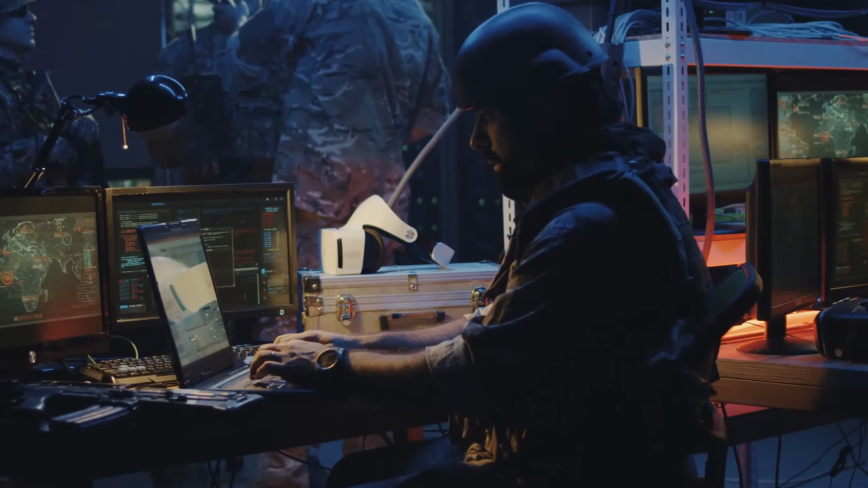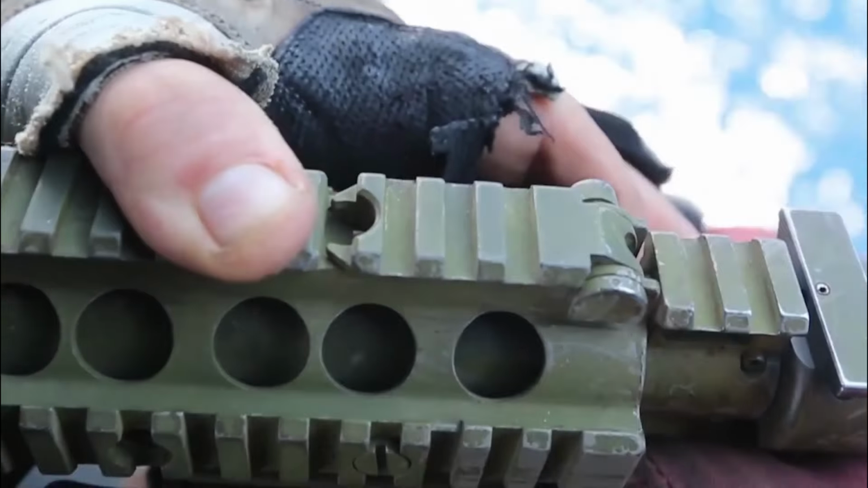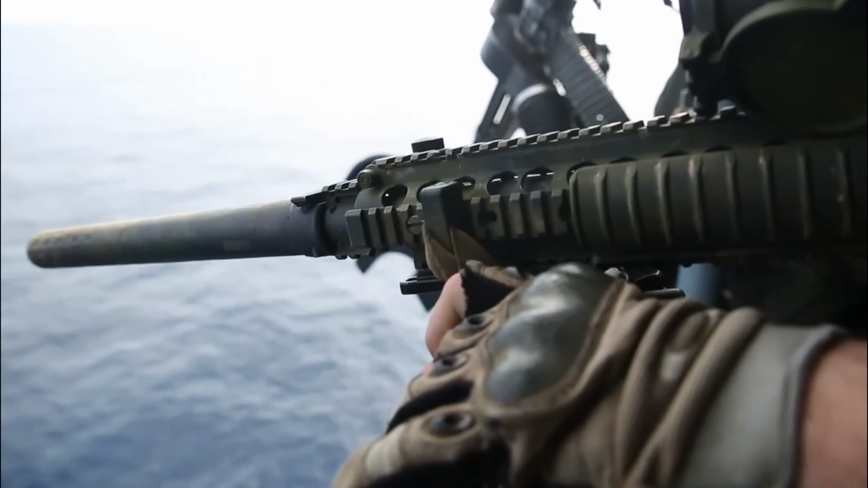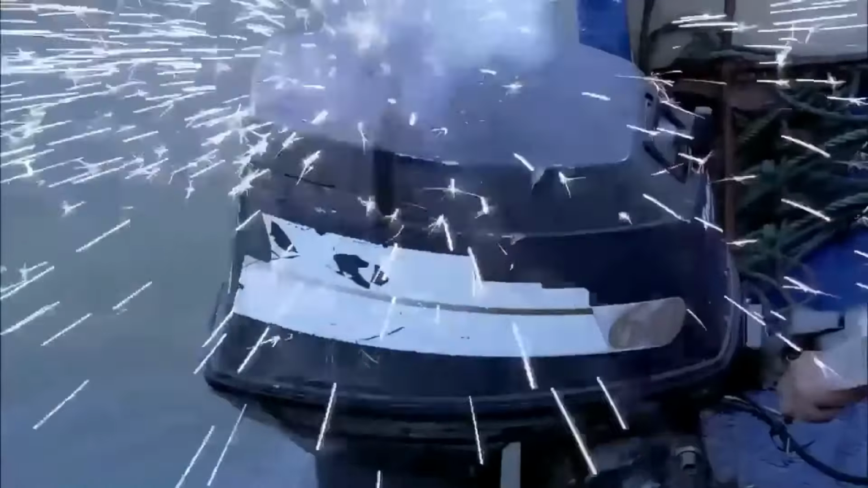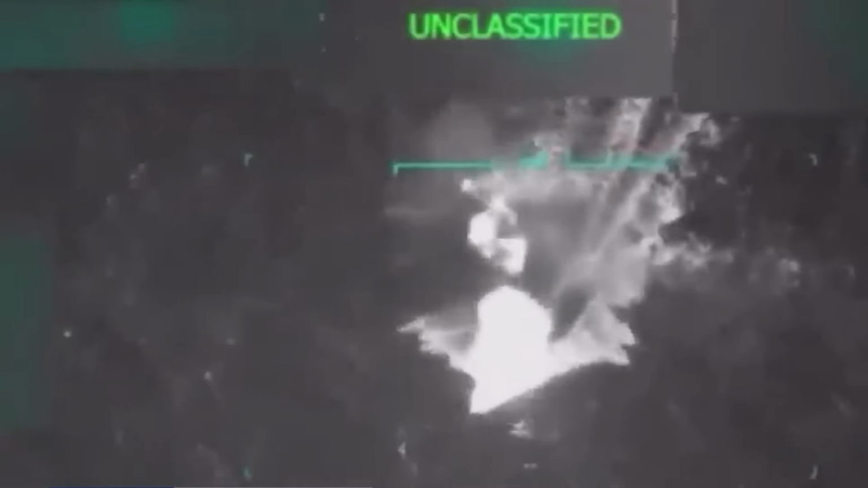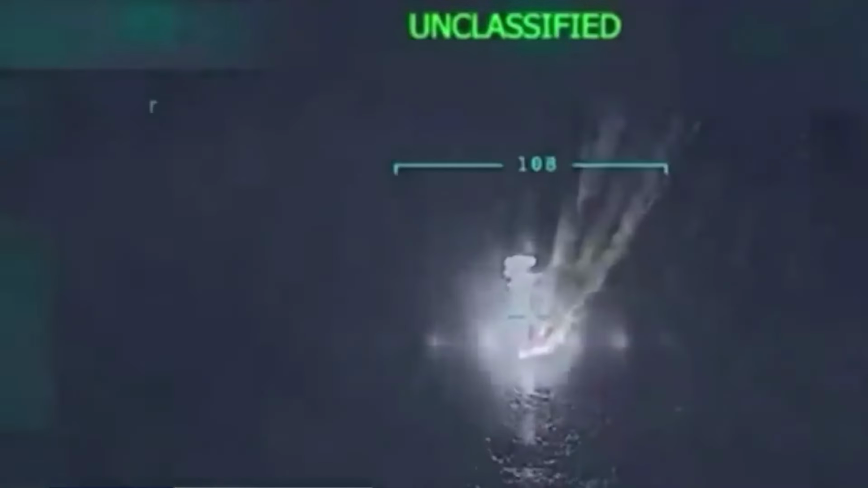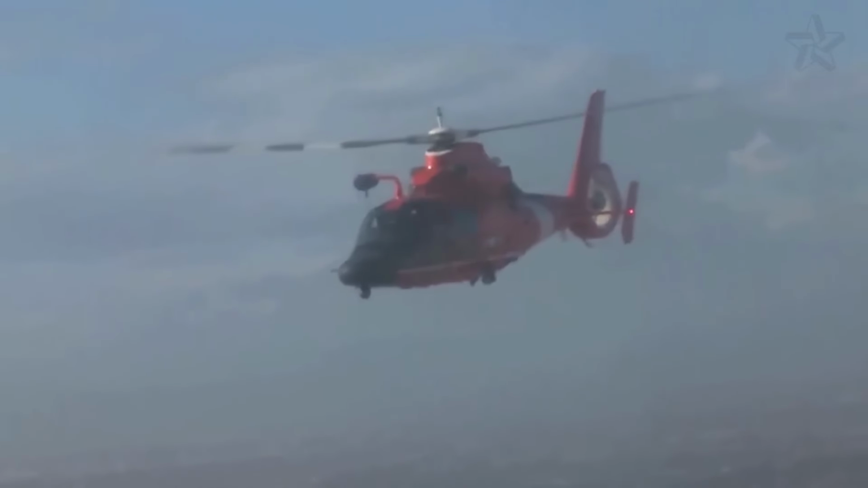Engine disable authorized. The marksman inhales once, calm, steady. He isn't aiming at people. He's aiming at metal, fuel, horsepower. Crack, burst. A burst, a flash. One engine dies. The boat stumbles. Crew lurches forward, praying momentum saves them. It doesn't. The helicopter shadows them, a silent predator.